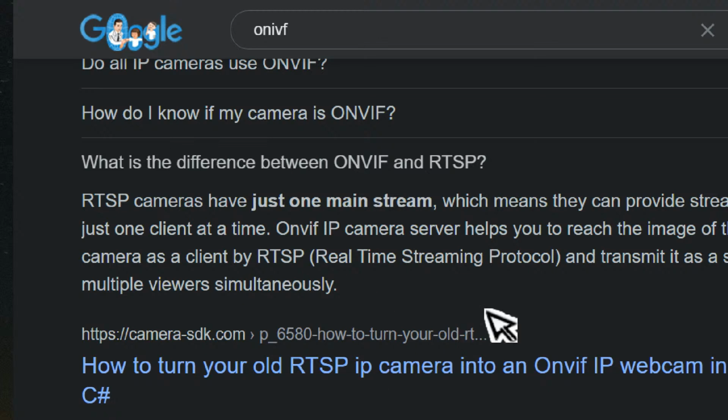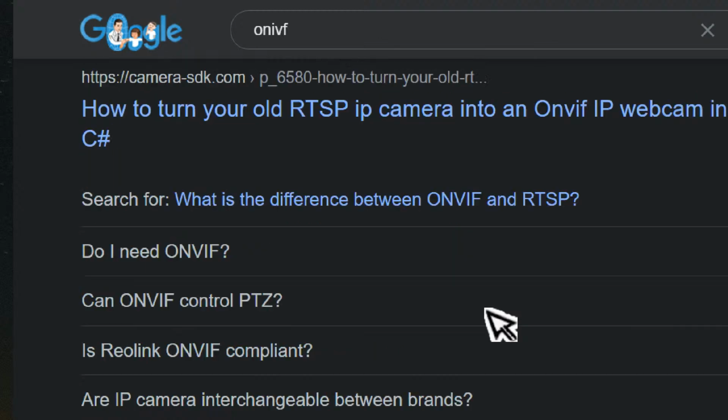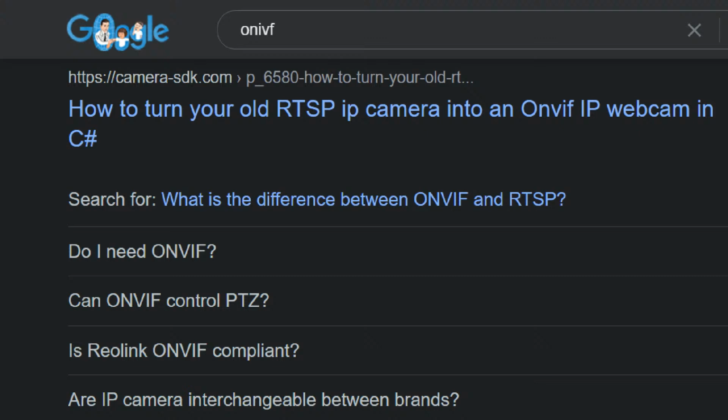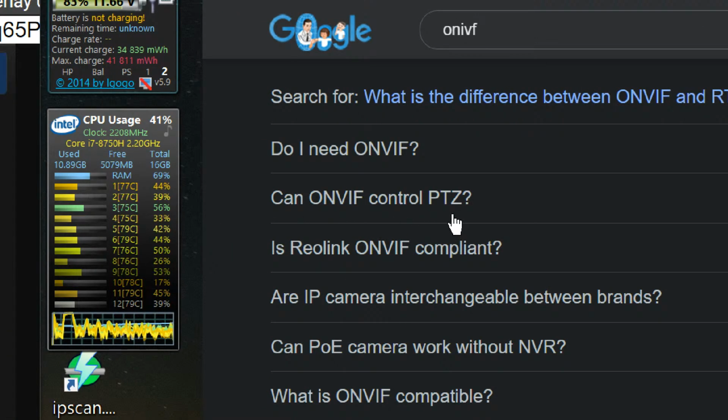Seems to me that could be also a security hole. How to turn your old RTSP camera into an NVR, using web page probably. Excuse me. Okay, that's what we're on that one. As PTZ said, what's that stand for? Point tune. Point. No. What's P stand for? Turn and soon, I'd say.